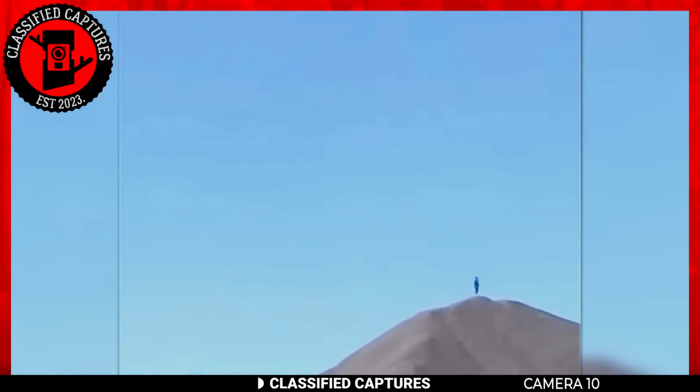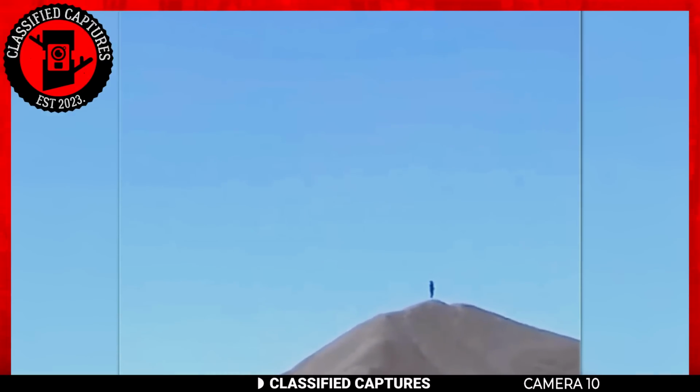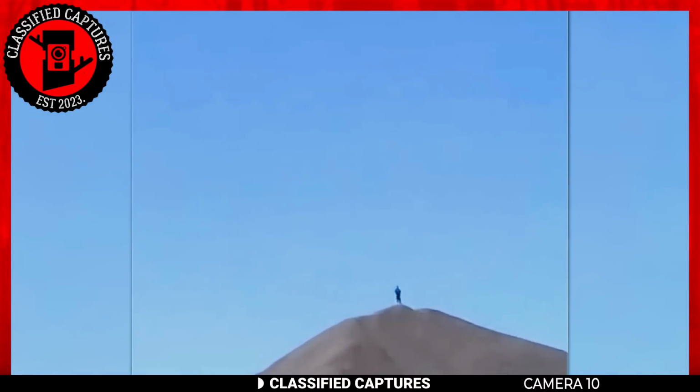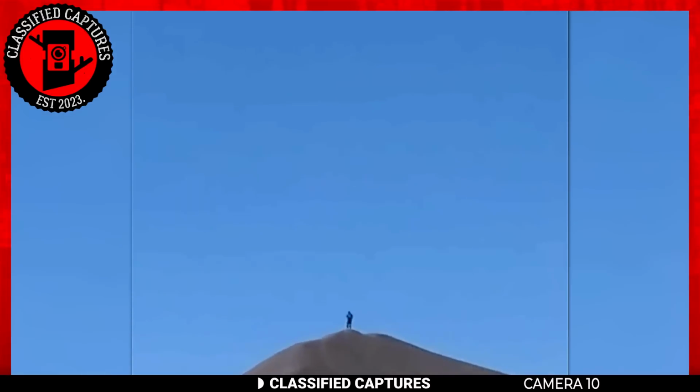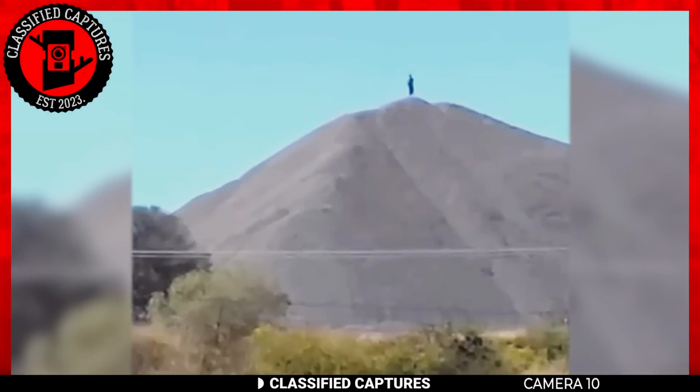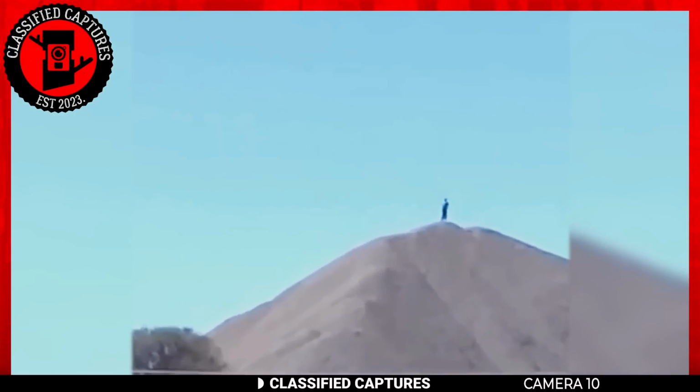Now, let that sink in for a moment. A towering being defying the norms of human stature, dominating the mountaintop. It's a sight that challenges our perception of reality and leaves us wondering about the mysteries that lie beyond our comprehension. Before you go calling this a fake, remember that the last person to report something similar went missing. If that's not suspicious, I don't know what is.